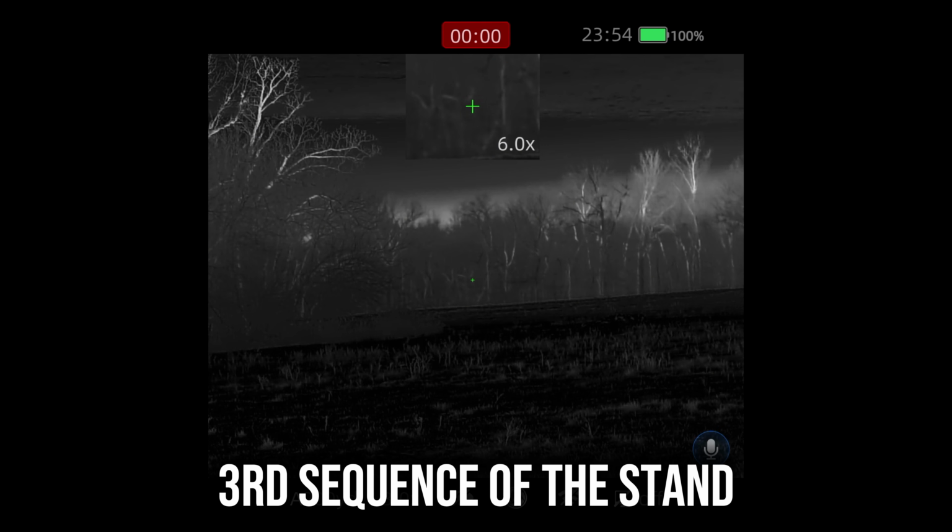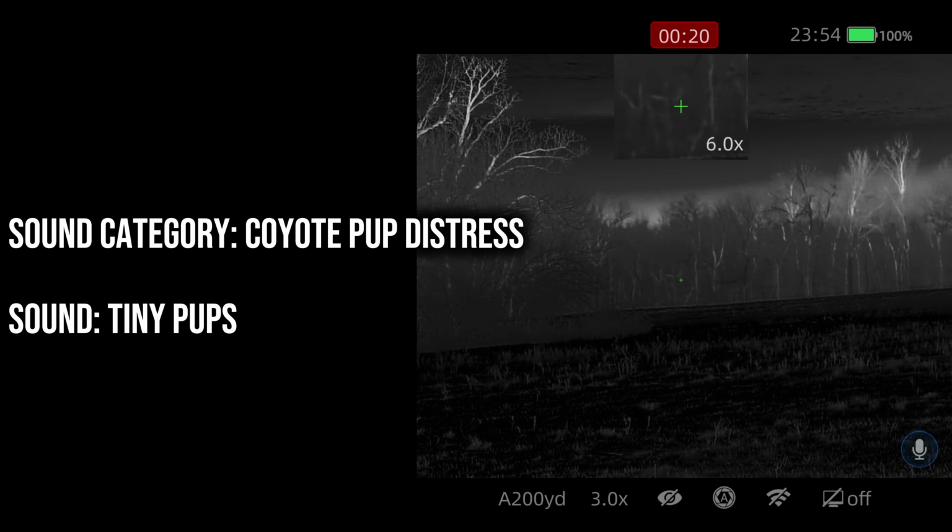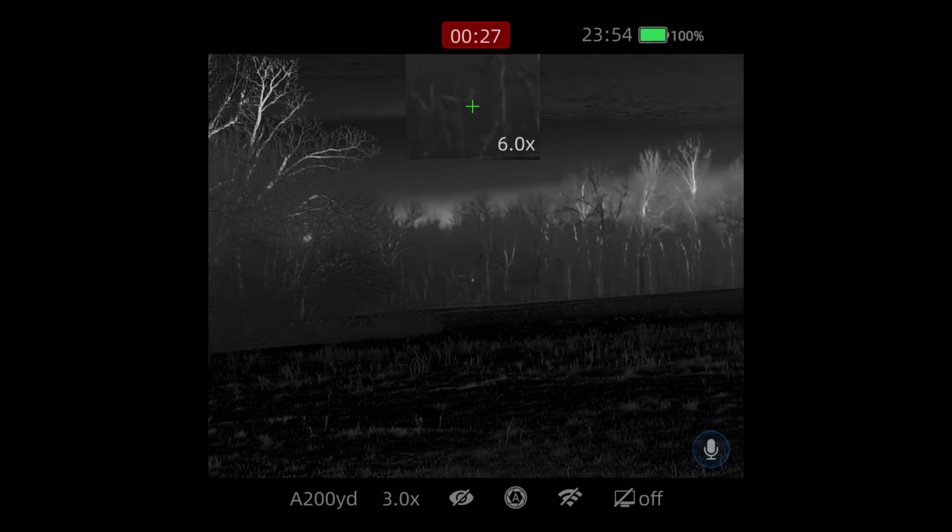Okay guys, so it's been a few minutes now, set in silence. Going to switch it over. Been scanning. Haven't seen nothing yet. So we're probably going to switch it over to start out with some, it's called Tiny Pups. It's in the Coyote Pup distress category in the ICOTEC sound files. Going to try some Tiny Pups real quick and see if that gets something fired up. If it does, there's a good chance it'll be a female, but we're just trying to get something in.